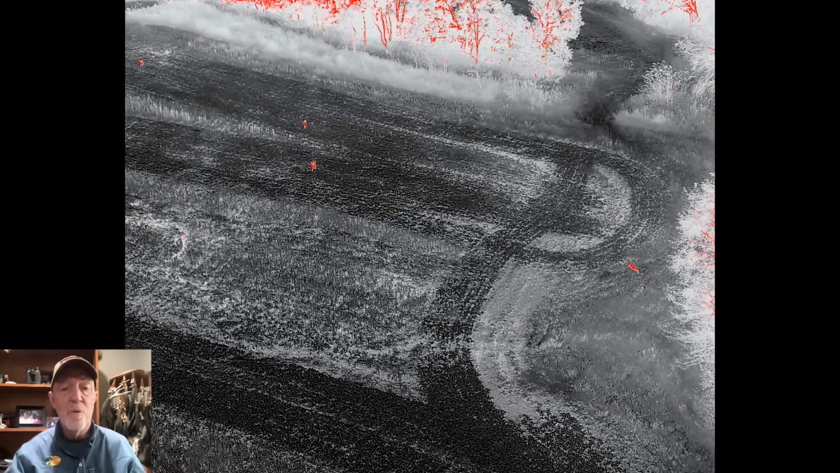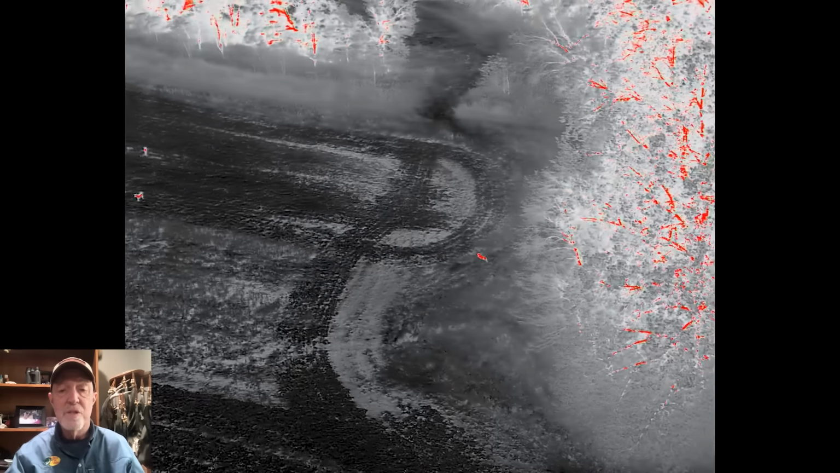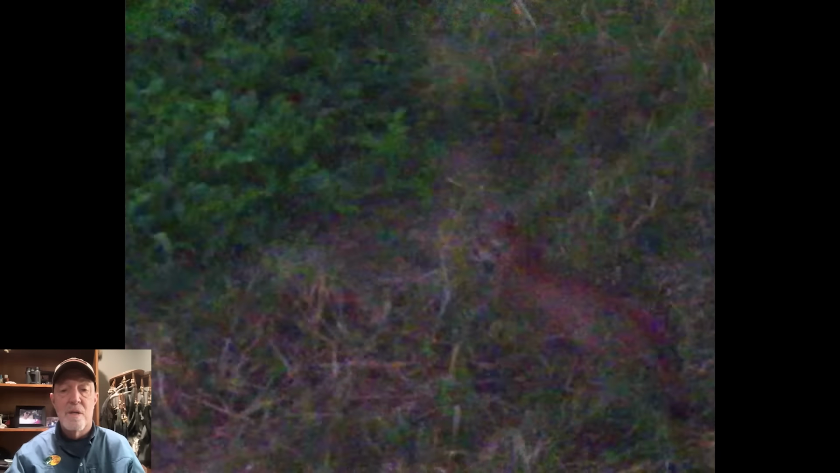We should not blow a grunt call unless we know how the deer is gonna approach, because oftentimes we're just gonna call them down our scent stream. They're gonna cut our scent stream before they get within range.